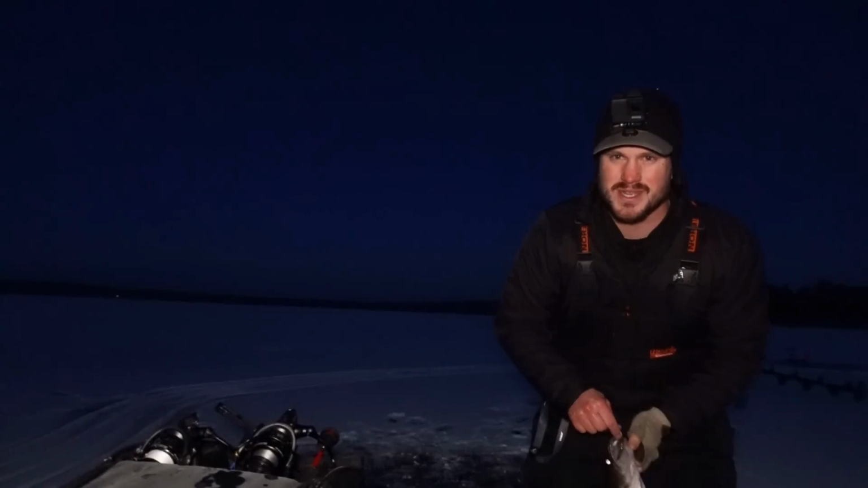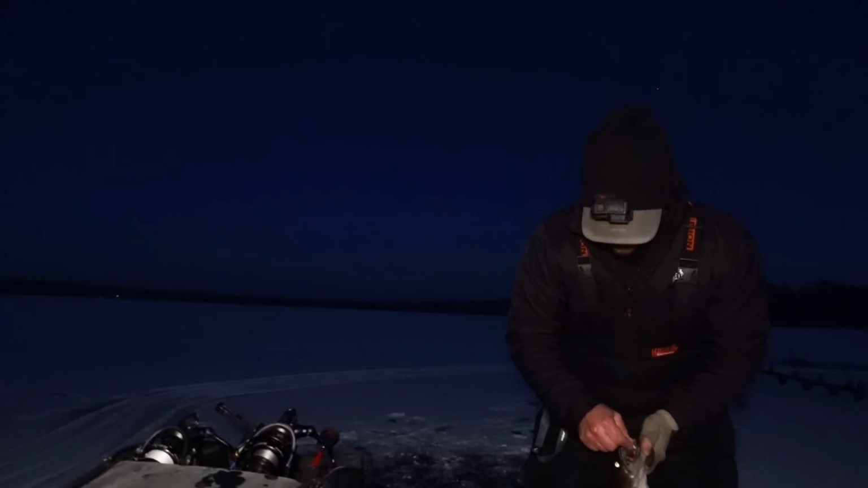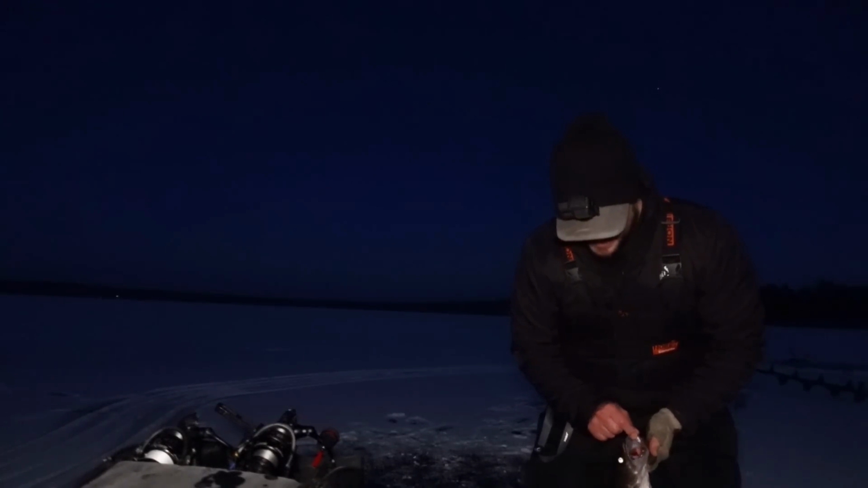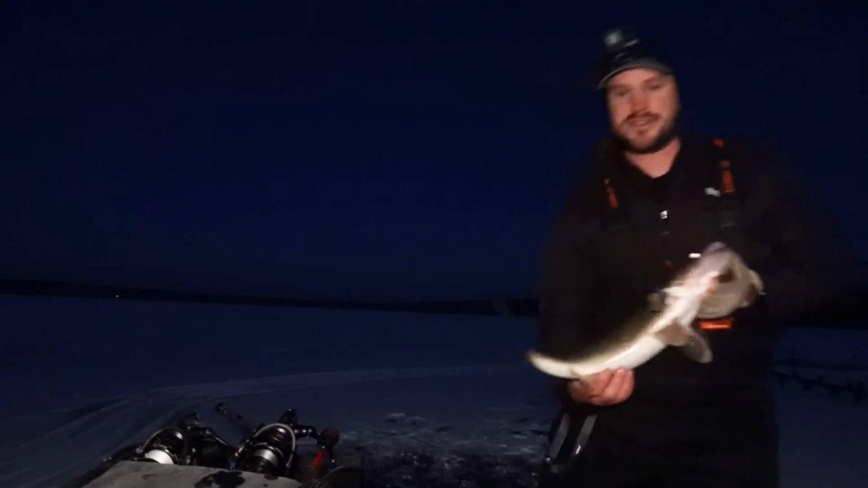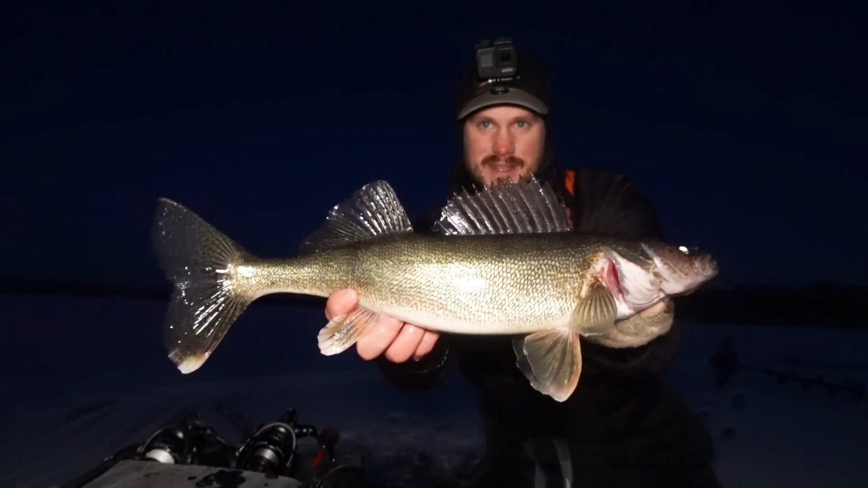It wasn't in a group, so I didn't think it was Cisco, but it was also so high that I didn't know if it would be a walleye. I know they will definitely do that, but since it was by itself, I figured it was a walleye or a pike. So I pulled it up, and sure enough, it came through, ooh, and bit.